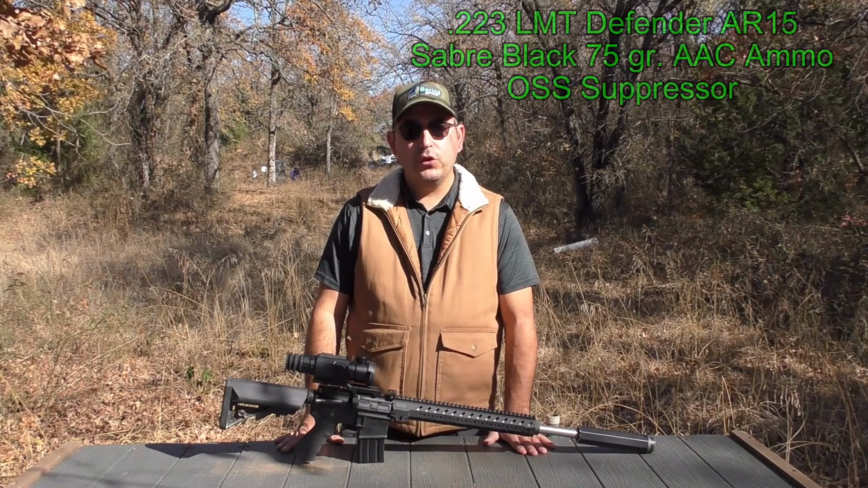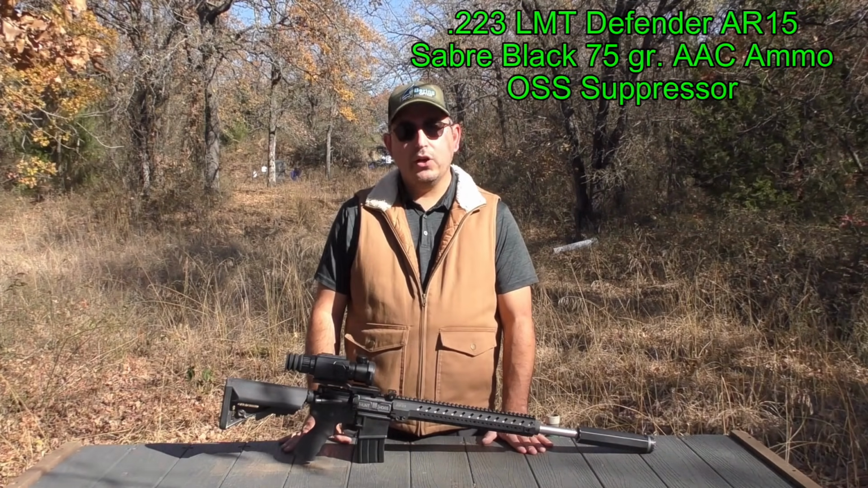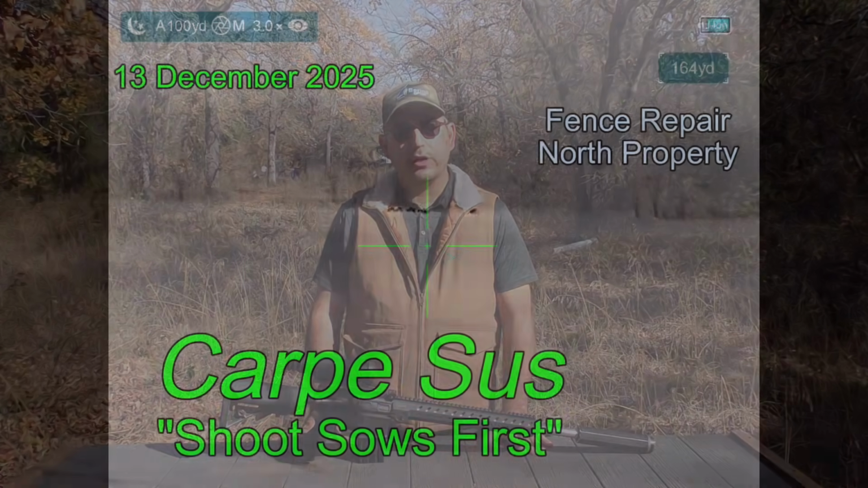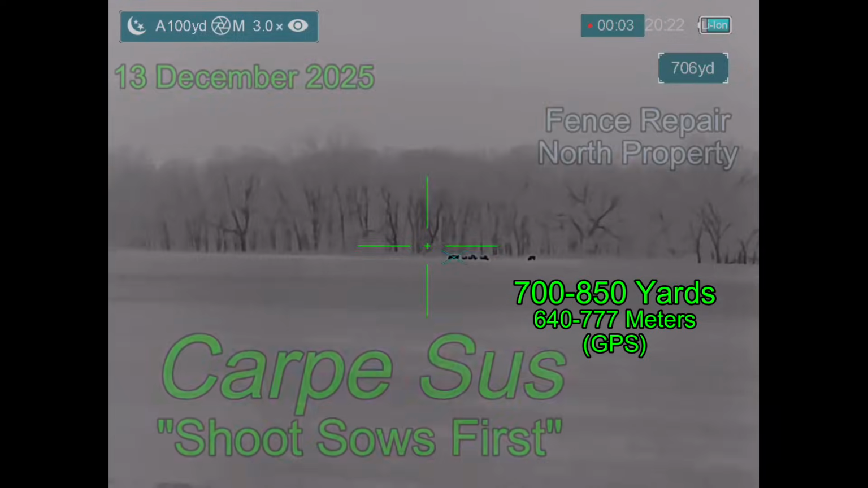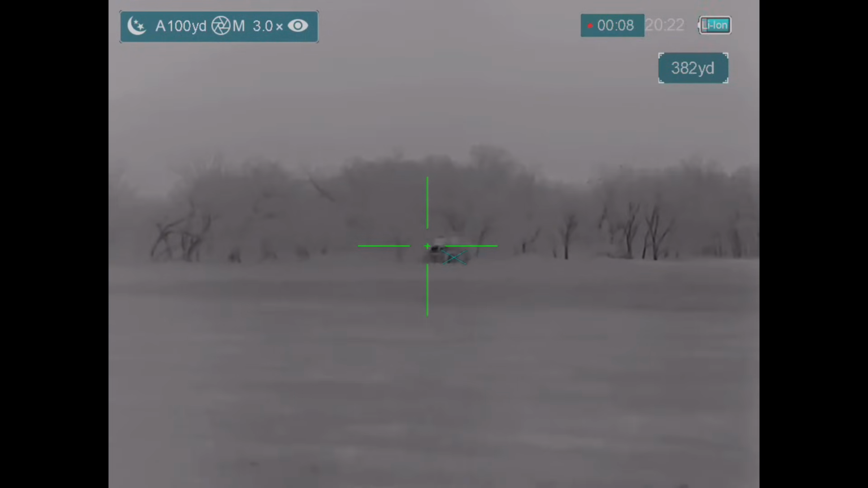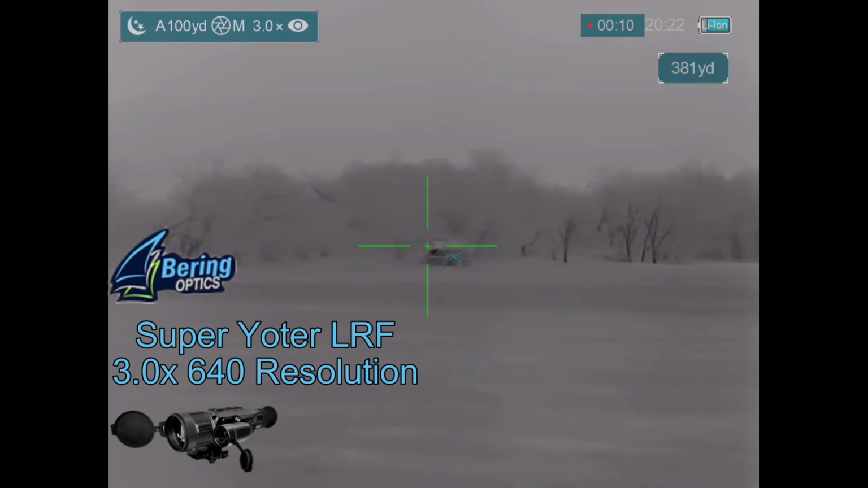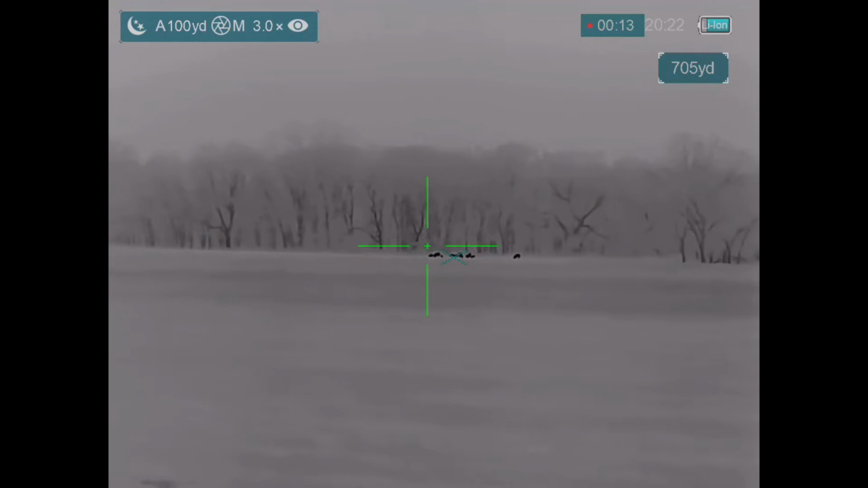In the meantime, the Zap will be mounted on Ben's 223 LMT Defender, shooting Saber Black 75 grain ammunition. And Carpe Sus, we're on our first set of hogs. They're way out there at about 700 to 850 yards. I'm thinking they're a lot closer, about the same distance as that tractor that I'm ranging with my Bering Optics Super Yoter LRF. But they're actually in a little alcove way back in the trees.